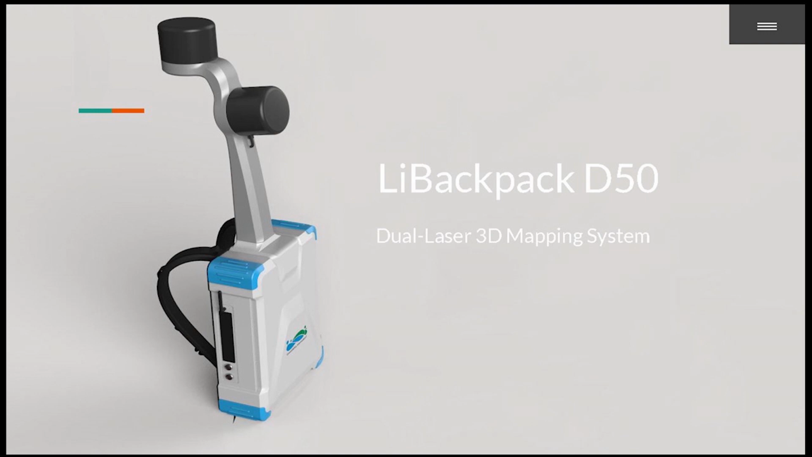And then we have our LiBackpack D50 system. This is going to be a dual laser 3D mapping system, very similar to what our LiBackpack 50 does. It does not have a camera on it, but this is basically going to give you an advantage of being able to scan almost a full globe around you at all times.